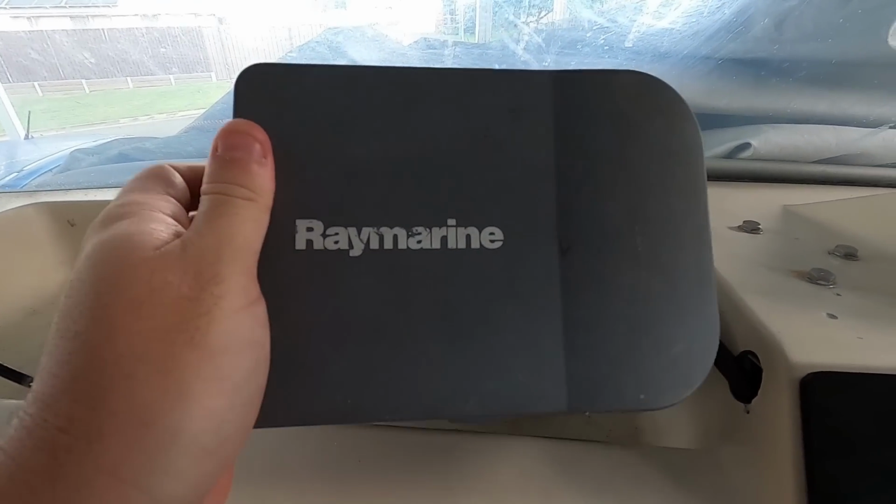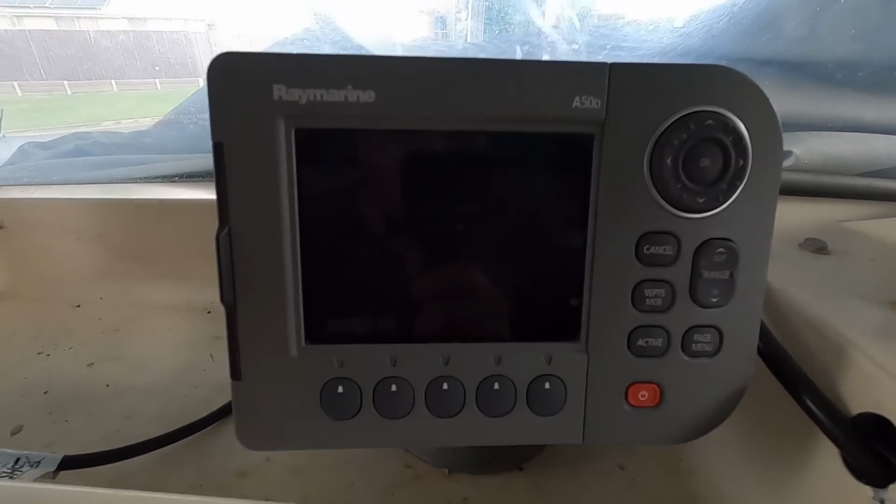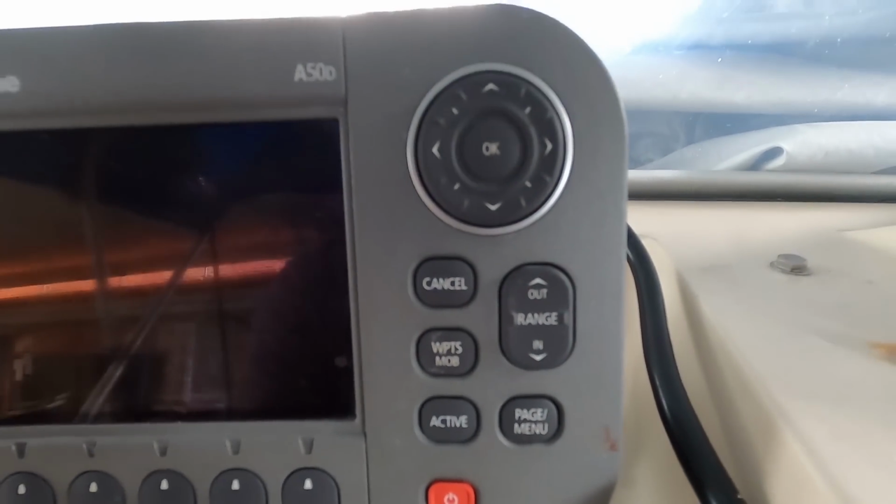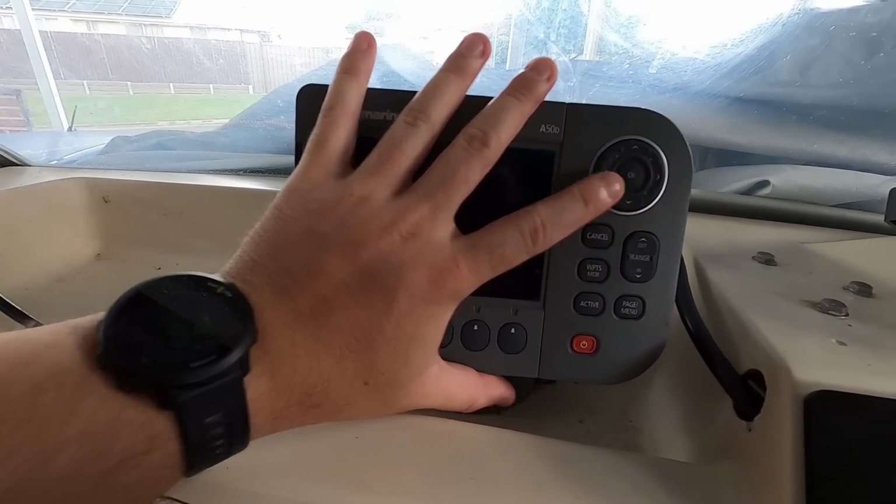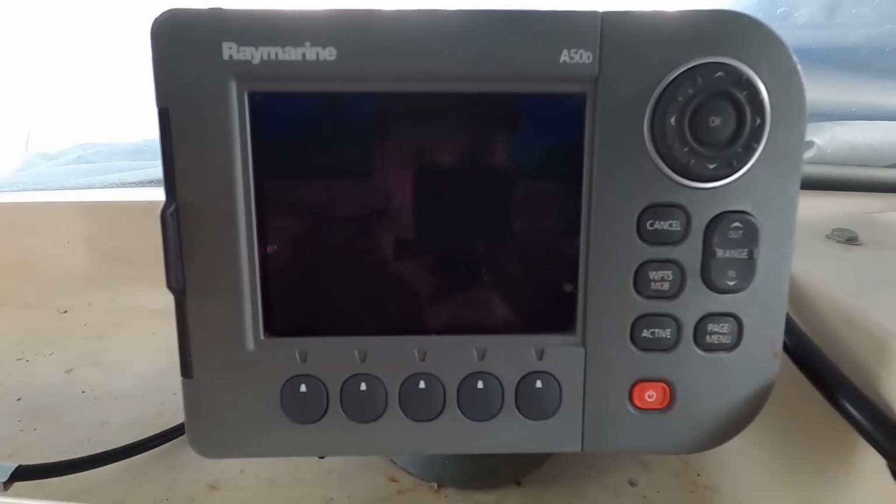Now our sounder unit is this one here, a Raymarine A50D. So it has a nice screen protector for the sun and scratches, and then that's it. It's got some buttons over here. It's not touch screen. Small screen, that's my hand. Not a big screen, but gets the job done. So this is a sounder and GPS unit in one. So we can split screen and have our sounder on one side so we can see what's going on underneath us, and the GPS on the other side of the screen so that we can see where we are.